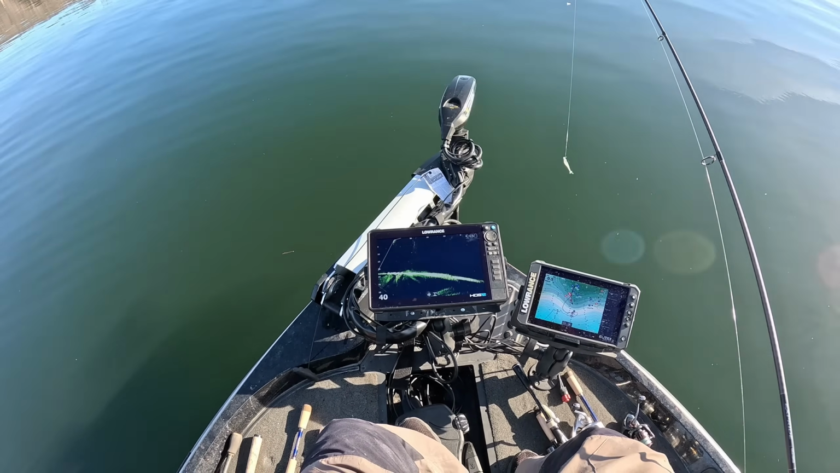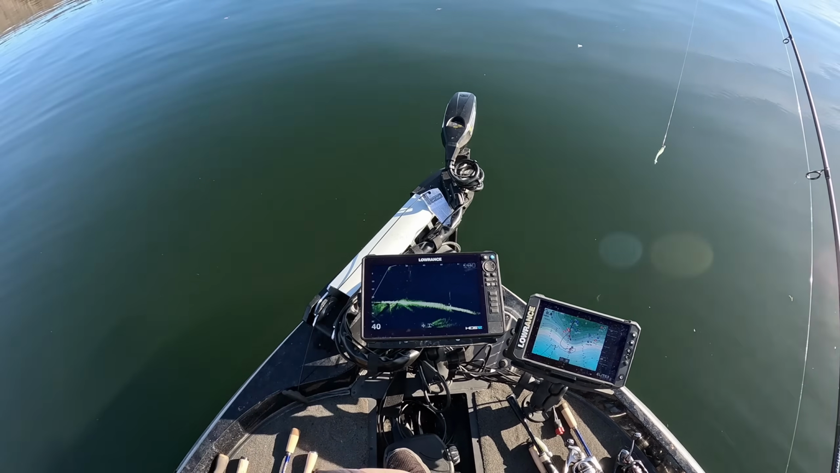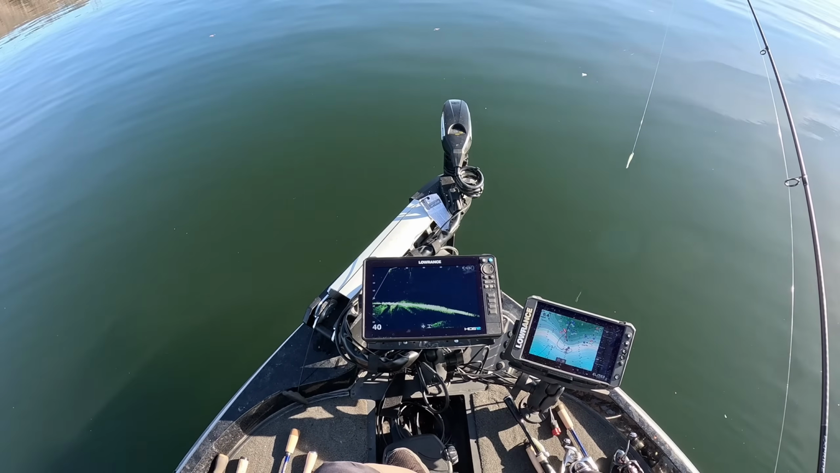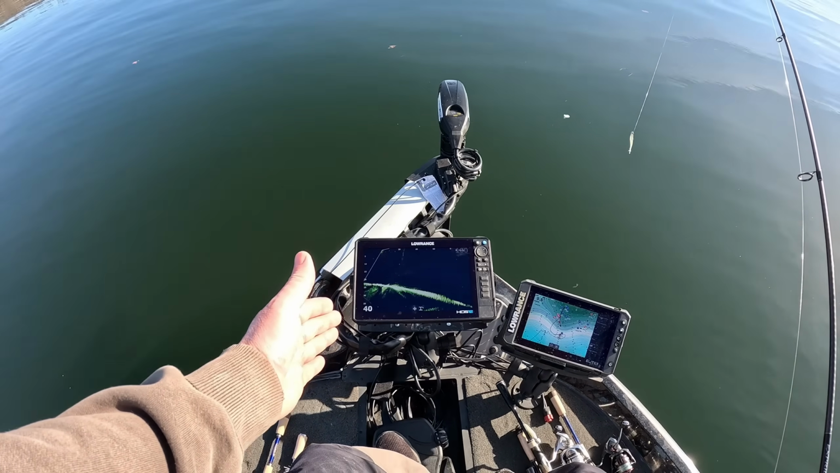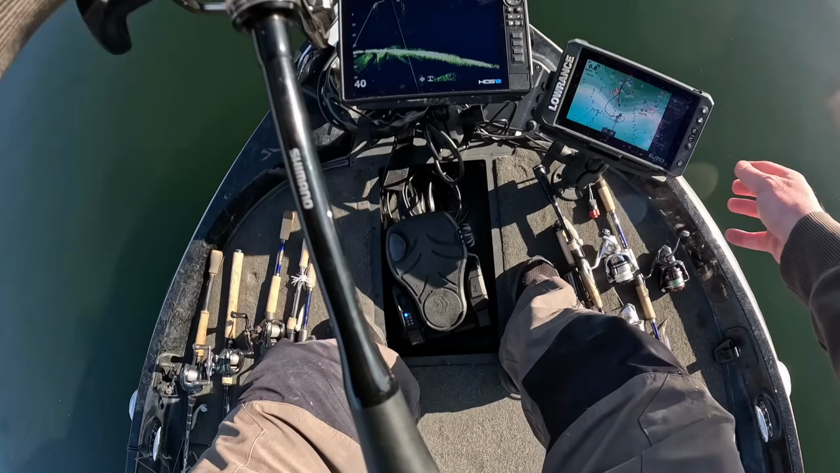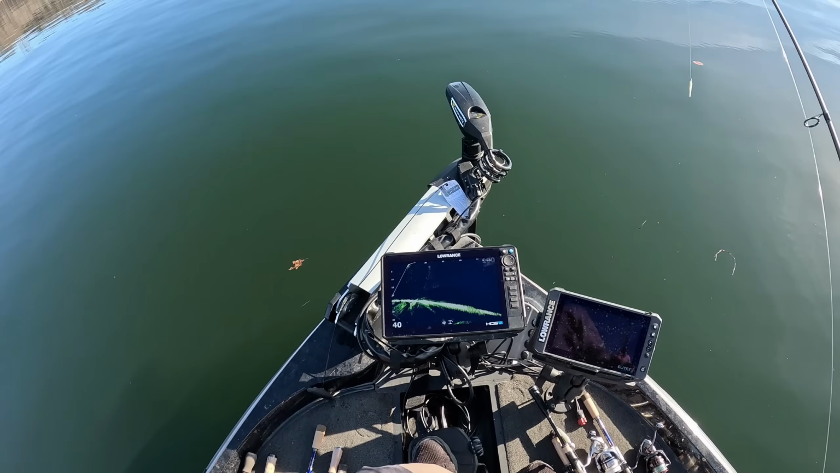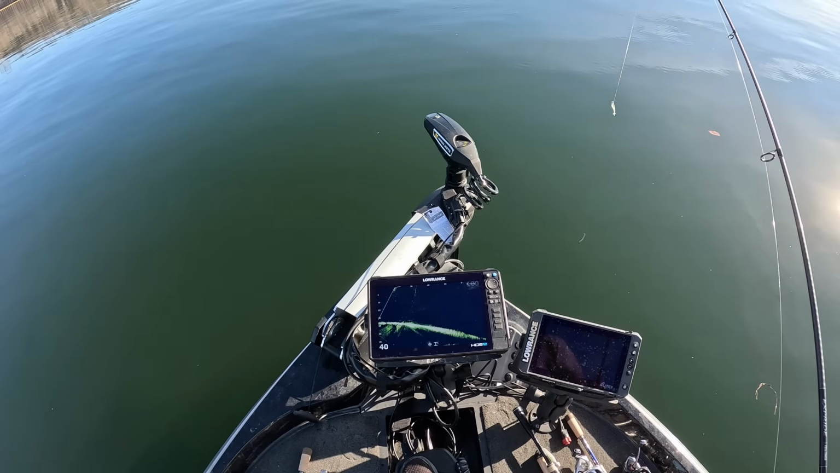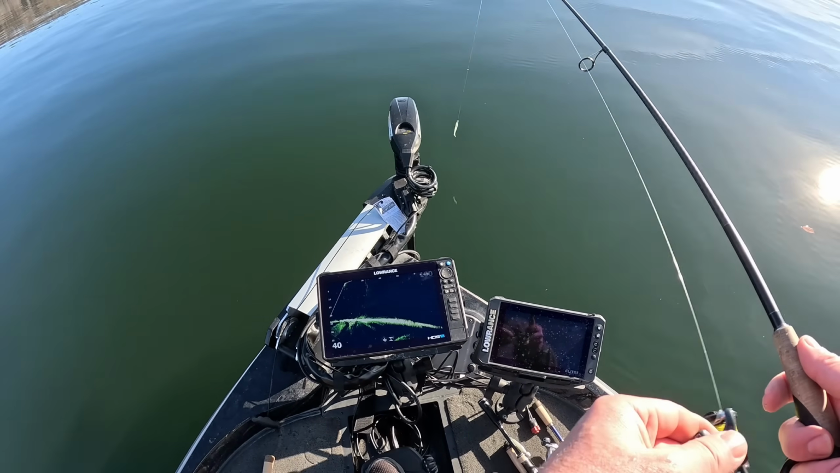Basically, what I do in the wintertime when you cannot see these bass floating around, you just have to crawl along on points and things of that nature offshore until you find some fish in a specific depth.